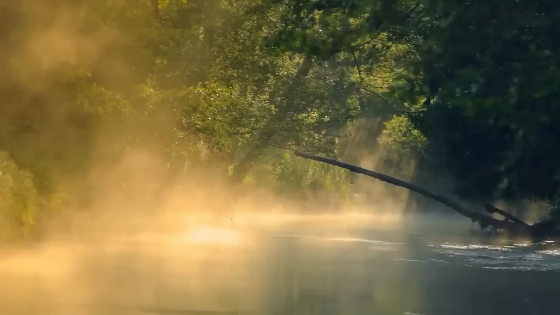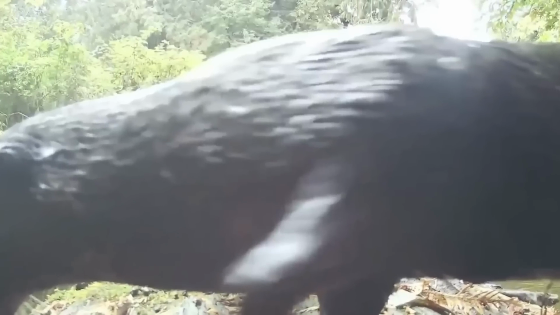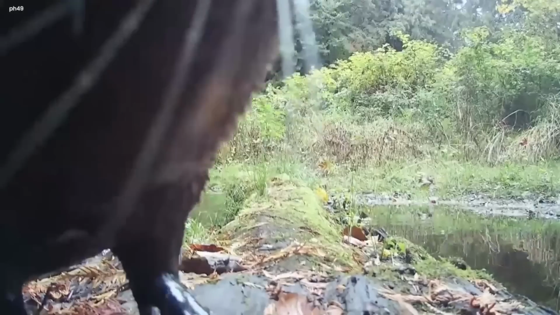One sunny day by the river, something strange happened. A curious otter popped out of the water, its shiny, wet fur sparkling in the sun. A hidden camera nearby caught the otter's surprise visit. When the otter saw the camera, it paused for a moment, like it knew someone was watching. The little creature quickly checked around, then zoomed away into the bushes.